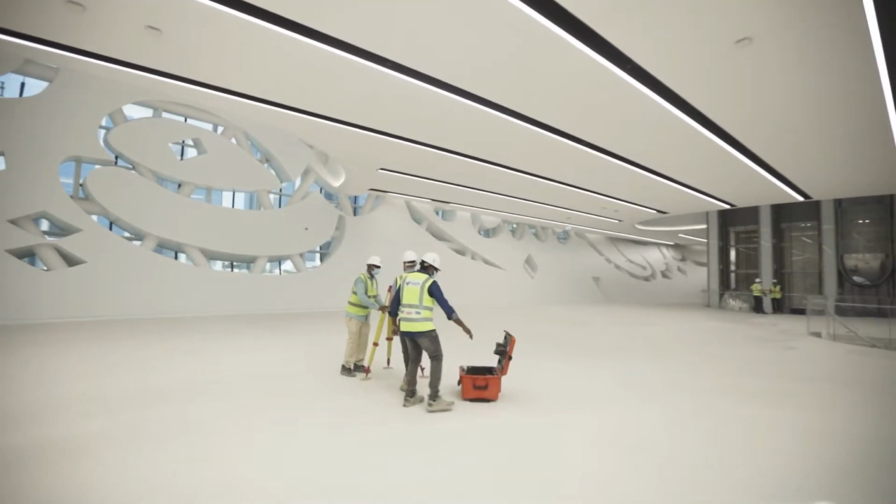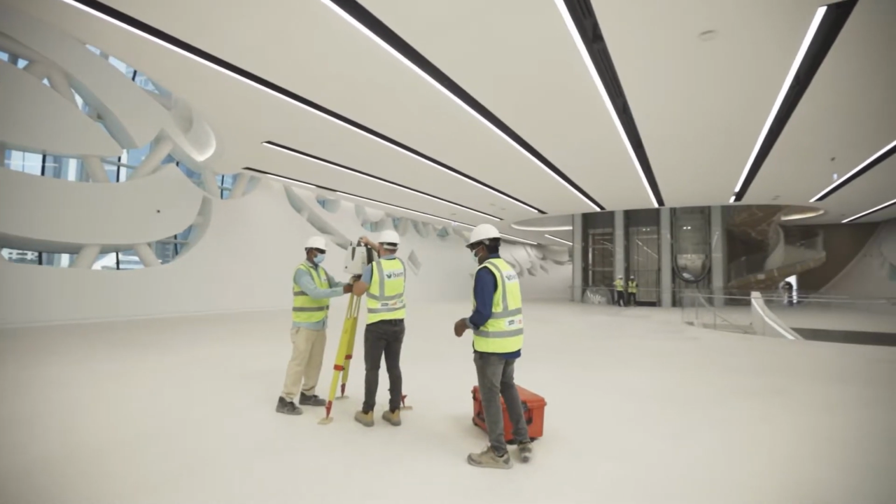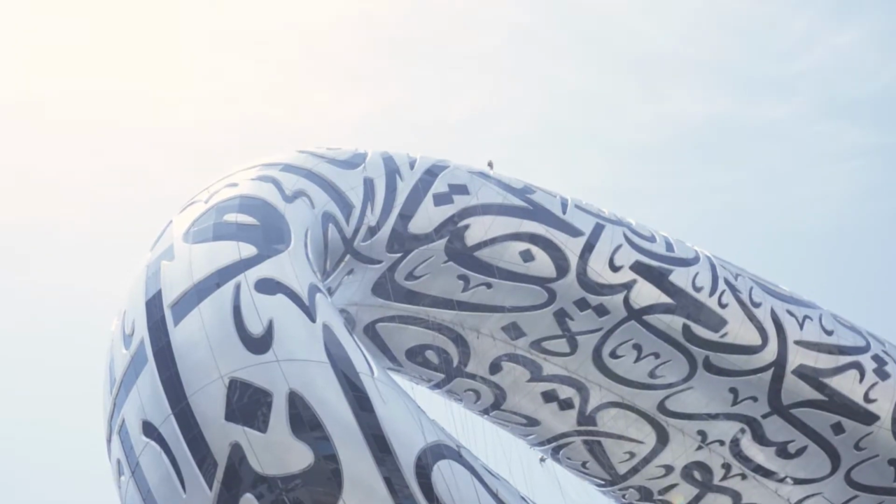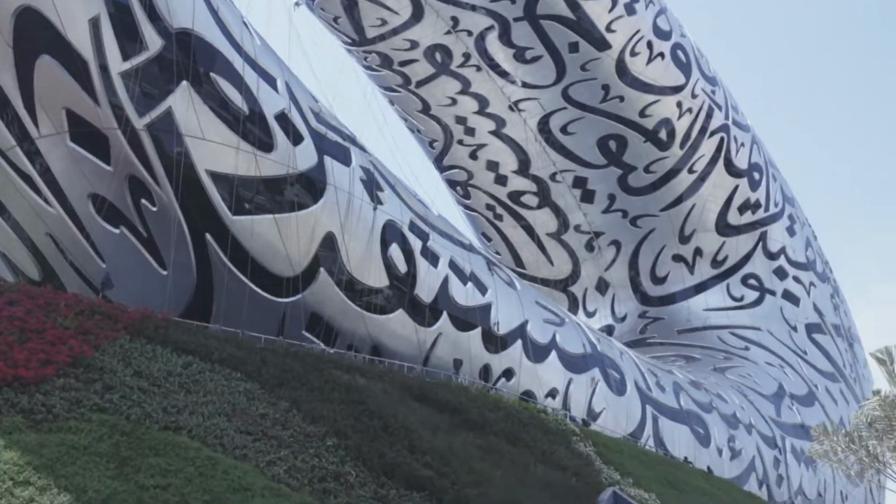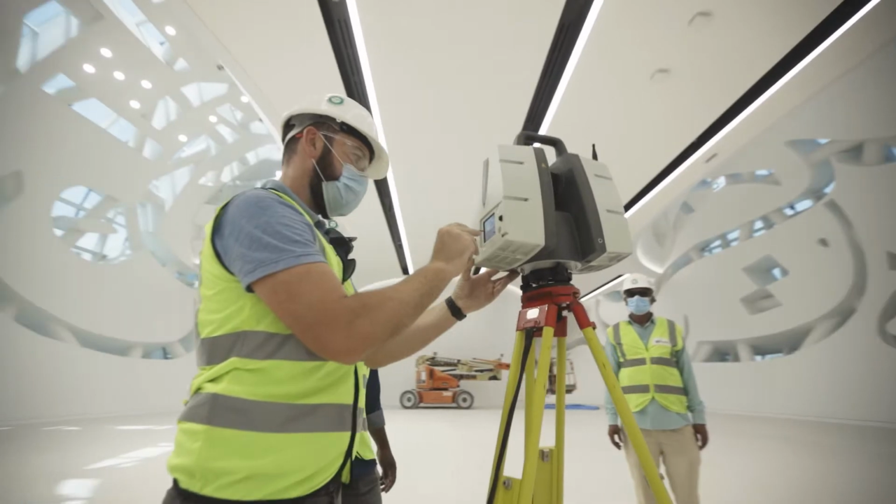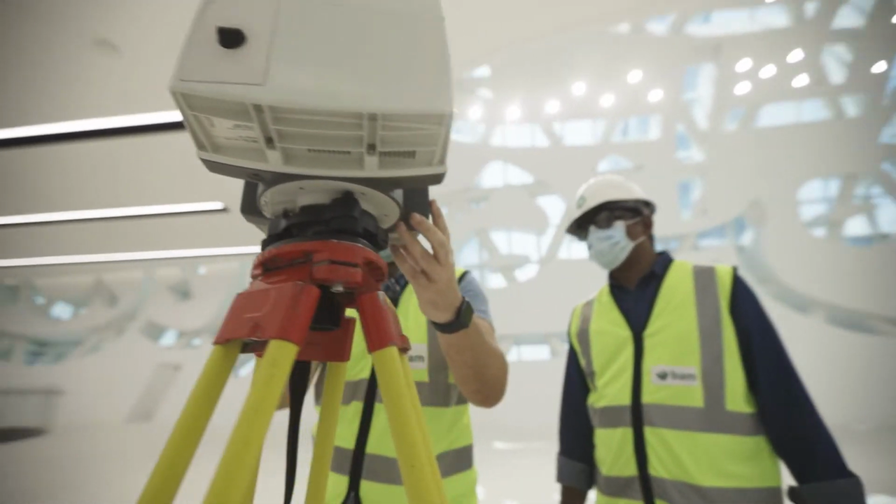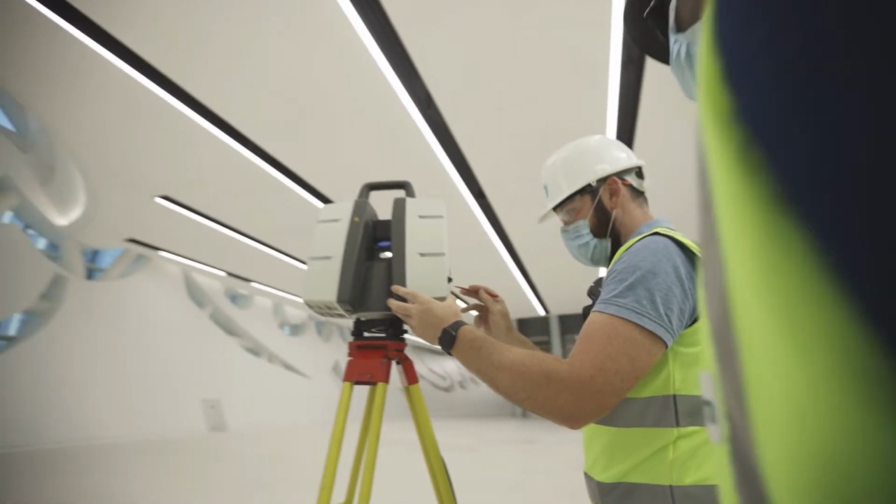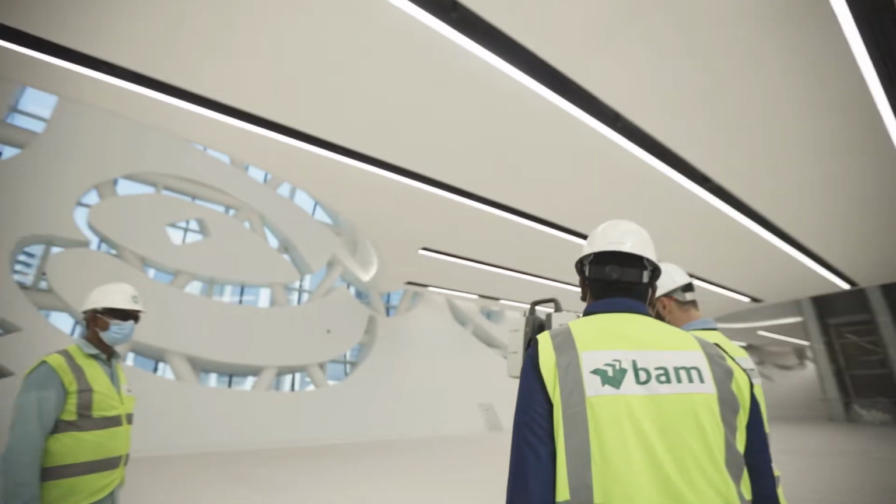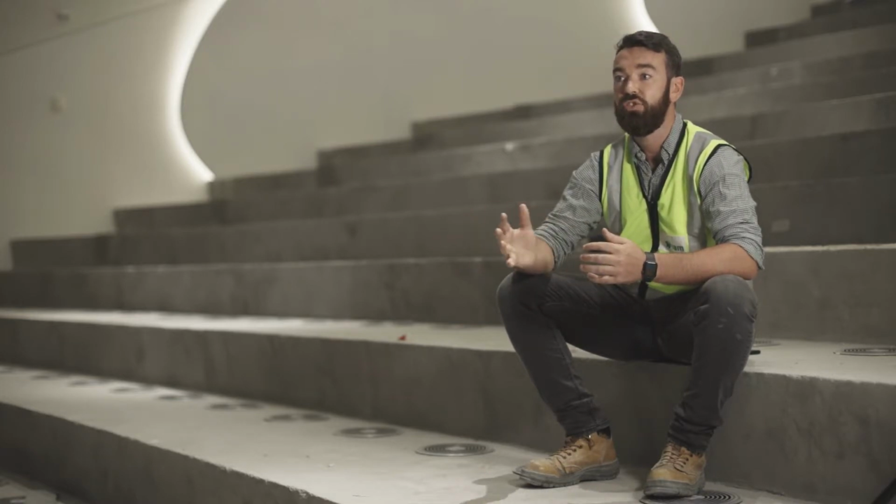3D laser scanning is important to the project because it allows us to make sure that anything that's coming to site, whether that be the facade panels or the steel, is coming to be installed as per the design. Now, if there's little changes here and there, the scanner will pick that up. We'll do a scan before, for instance, the facade panels come to site, so we know what's involved. So when an item comes to site, there's no rework involved in moving brackets, etc.